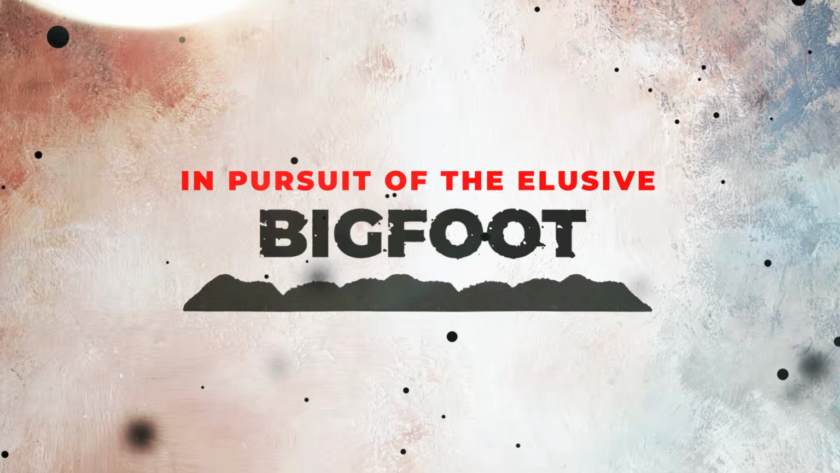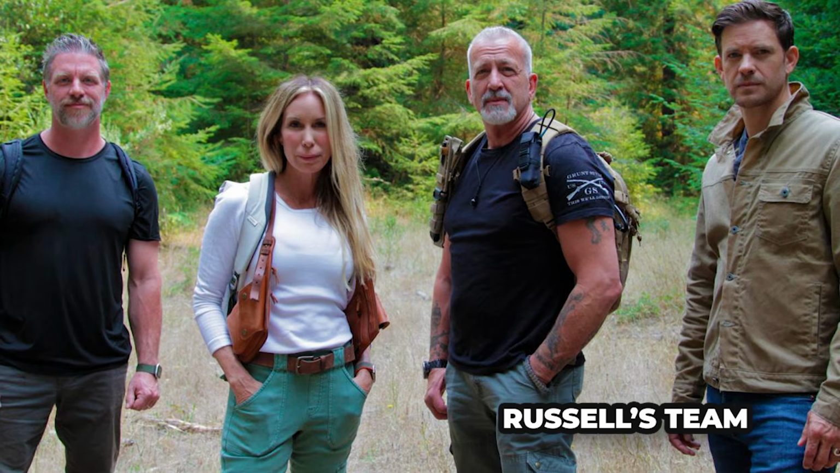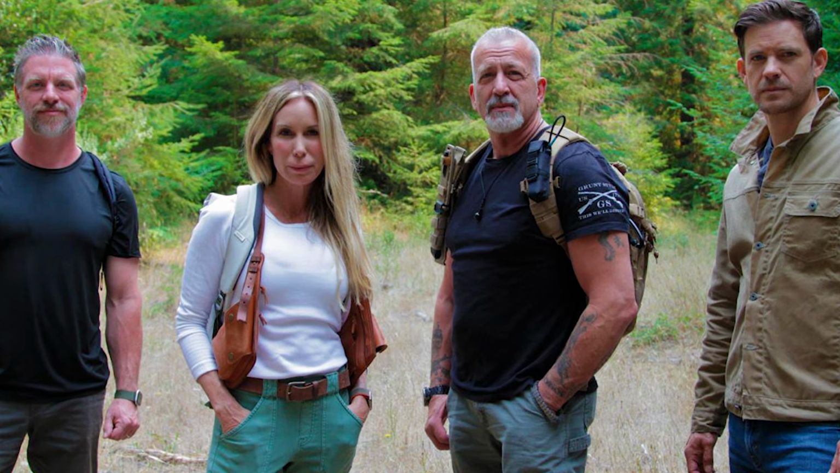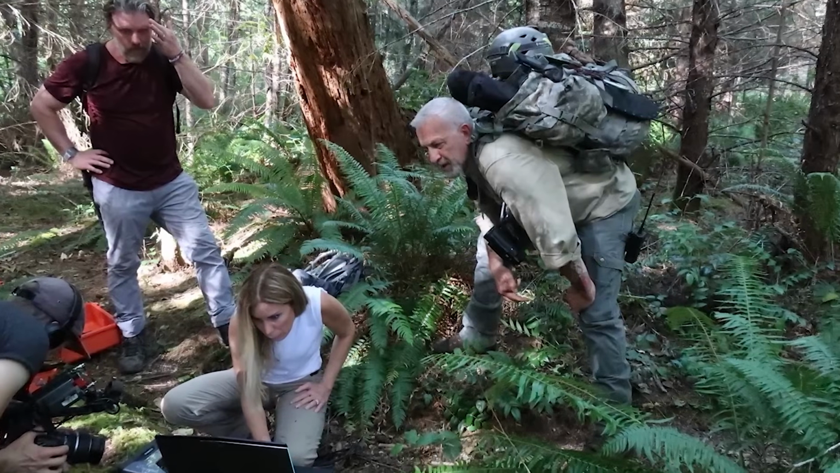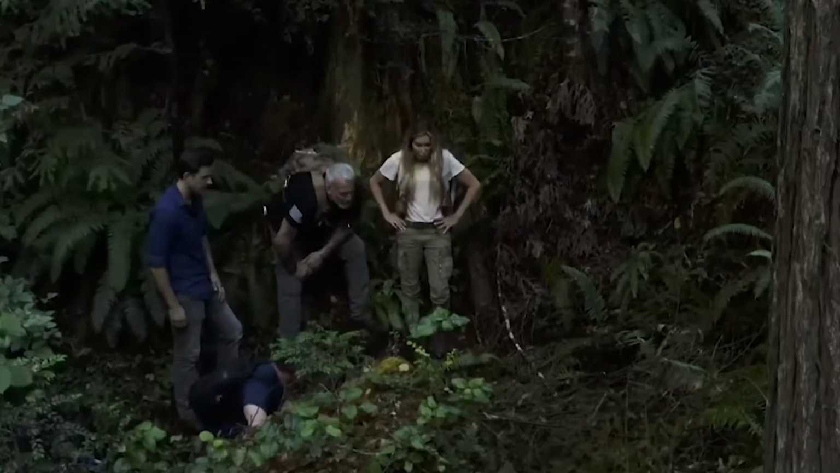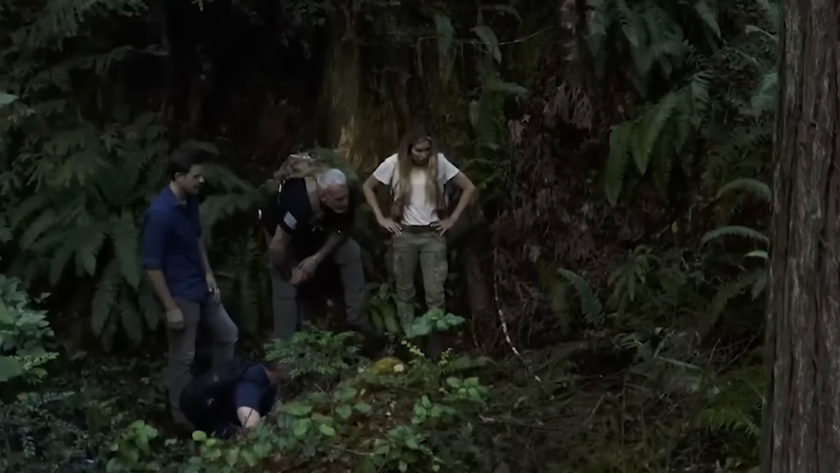In pursuit of the elusive Bigfoot, Russell's team has come close to running into what they believe could be Bigfoot several times. They are very careful because they know how dangerous it could be to get too close without knowing how this creature might act. There have been moments when they thought they caught Bigfoot on camera, but the pictures were never clear enough to prove anything. Russell and his team are determined to find out the truth and share with the world whether Bigfoot is real or just a story.